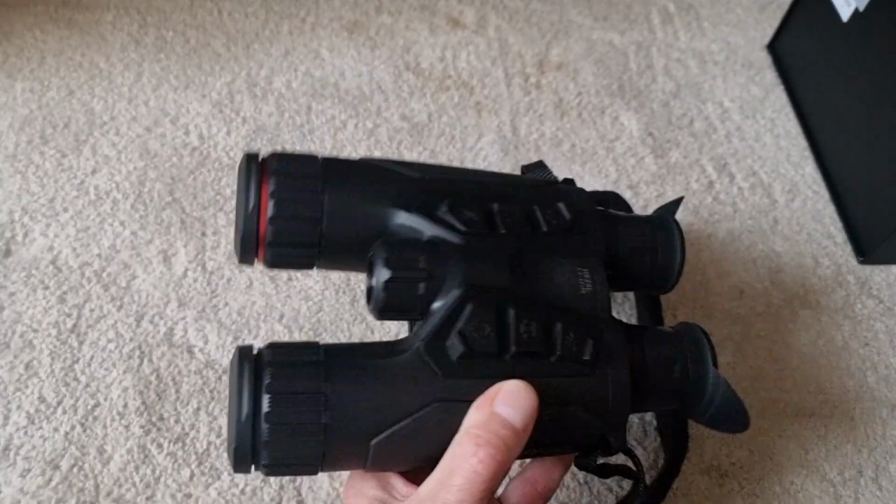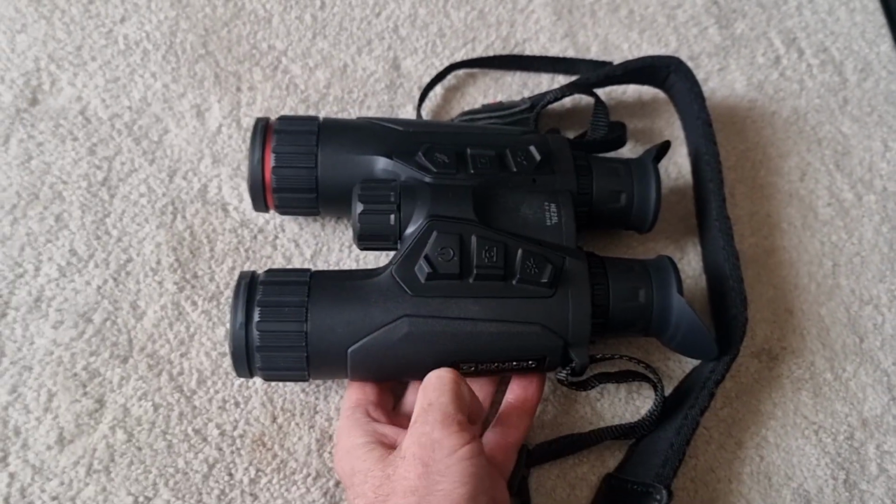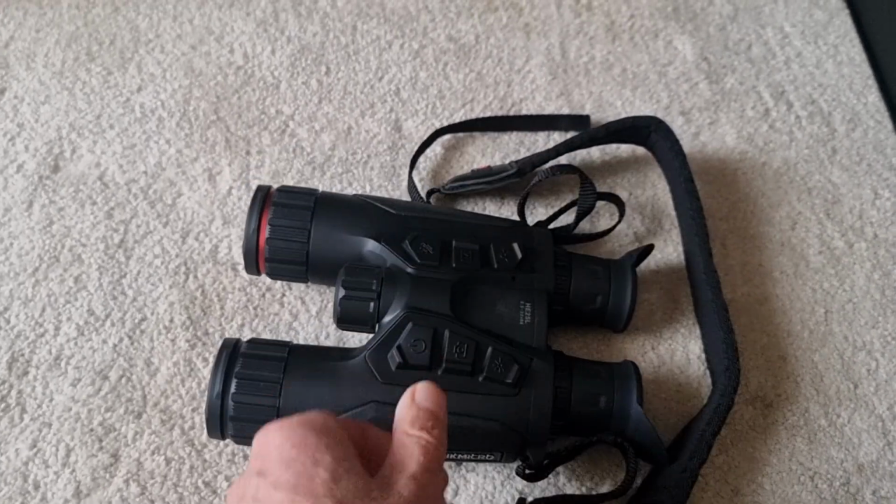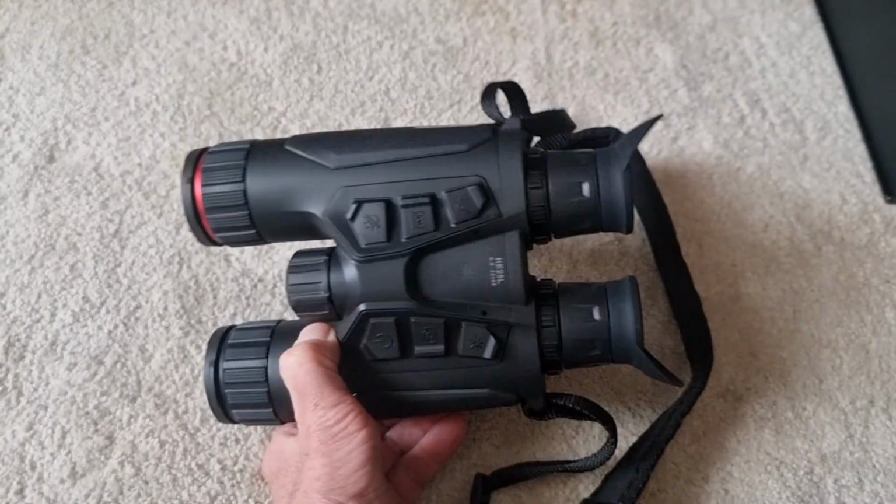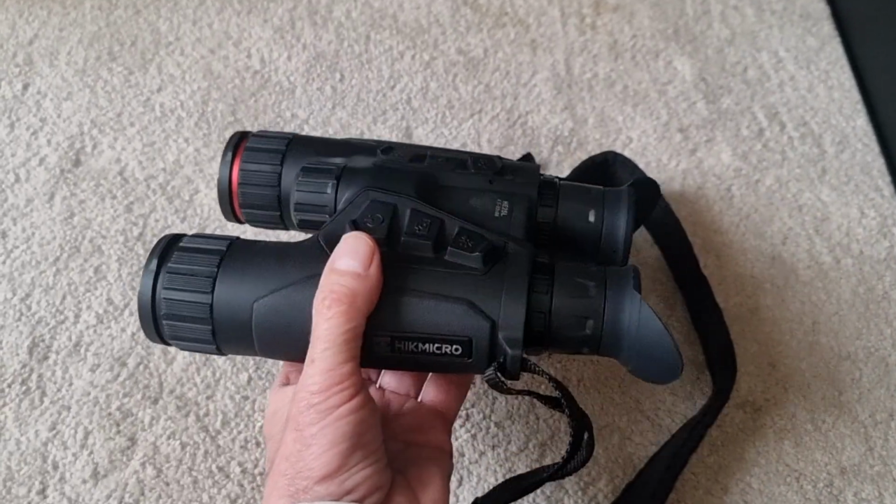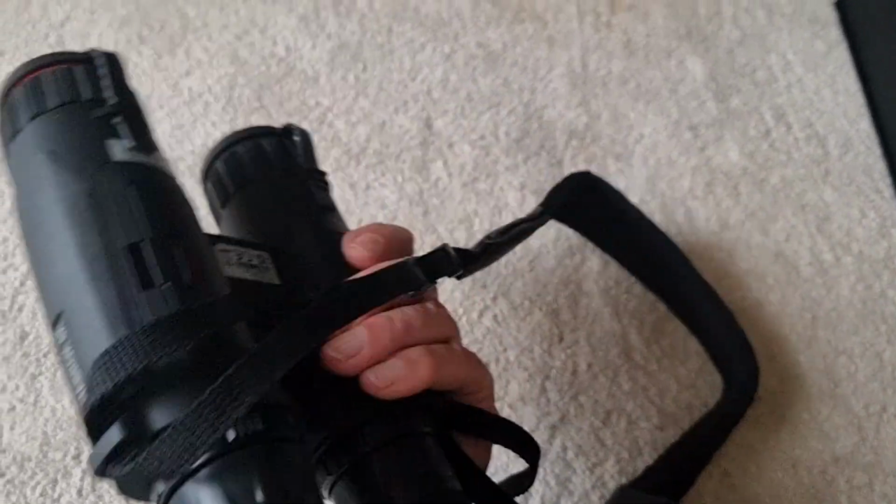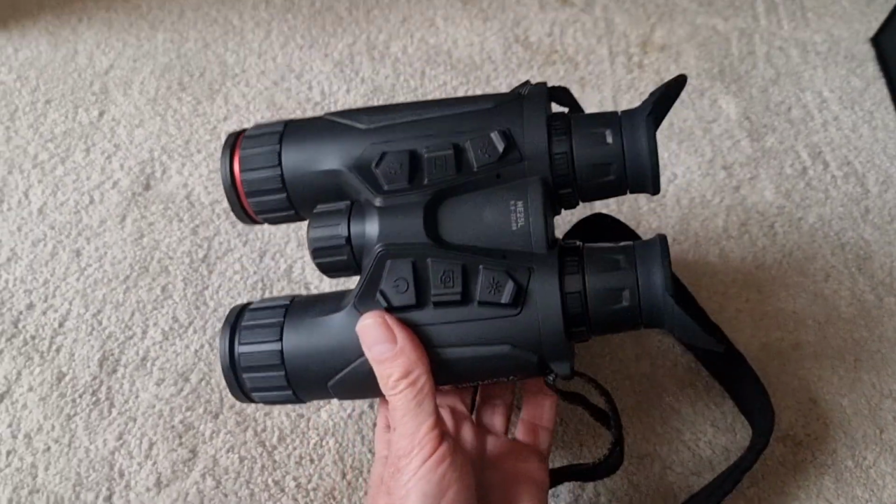Whilst I think they're retailing at just under 1,200 quid, sounds expensive. If you think even a moderate pair of binoculars, 500-600 quid, laser rangefinder, a couple of hundred, and then a thermal binocular, again, even a cheap entry level one, sort of 600. So by the time you bought all those bits of kit, and you've got them all separate, and having to carry around 3 different bits of kit, and this records as well, you may as well buy a pair of these.